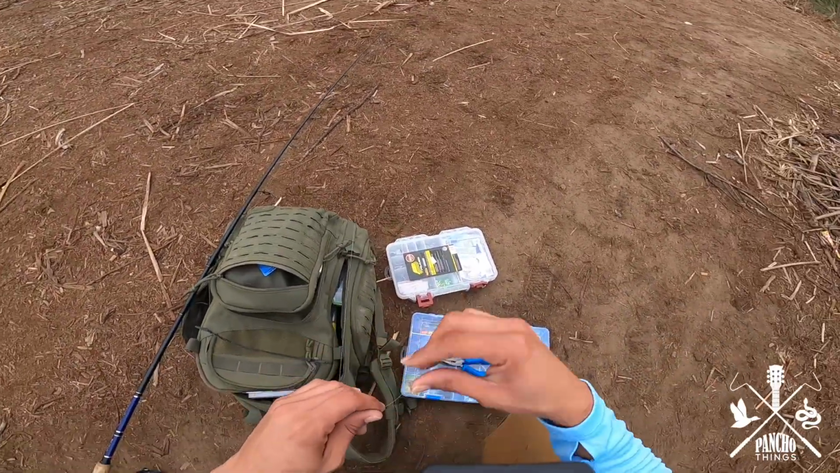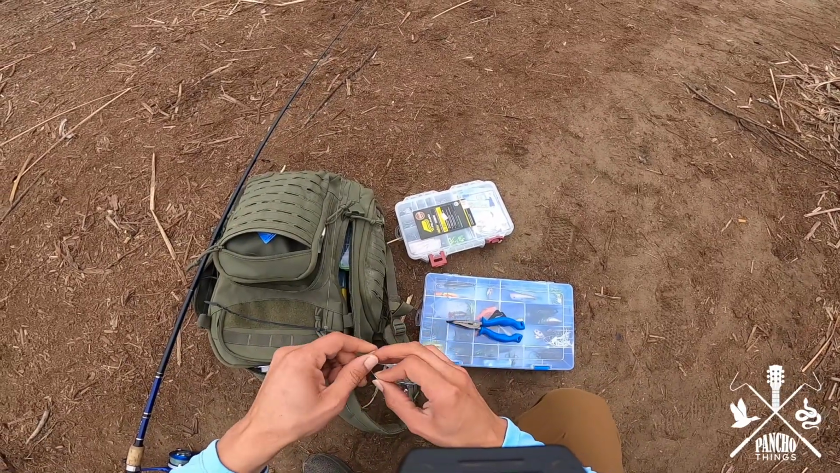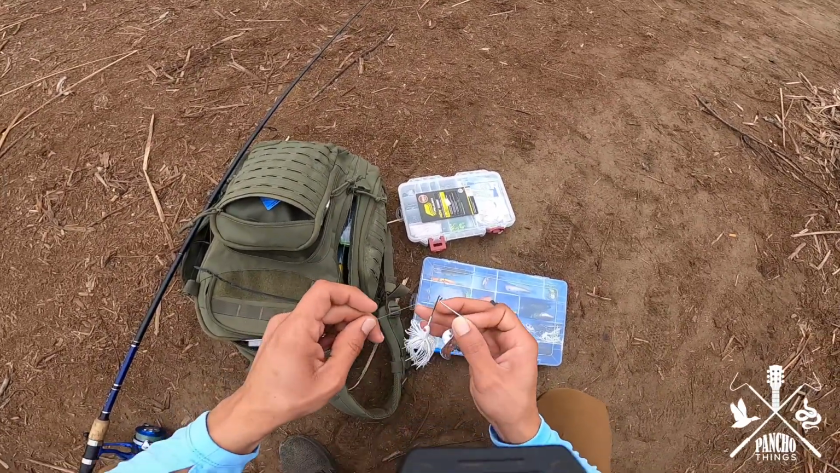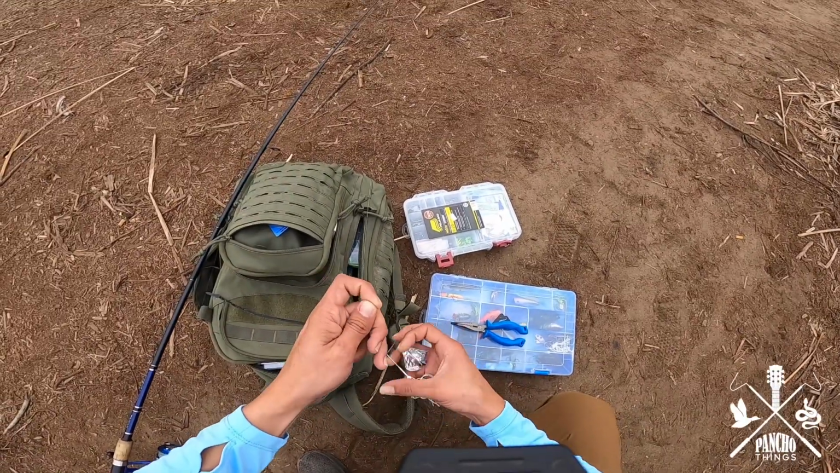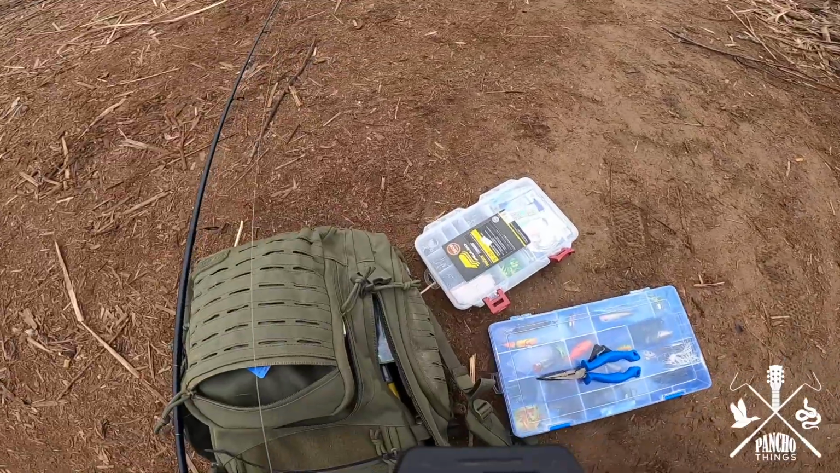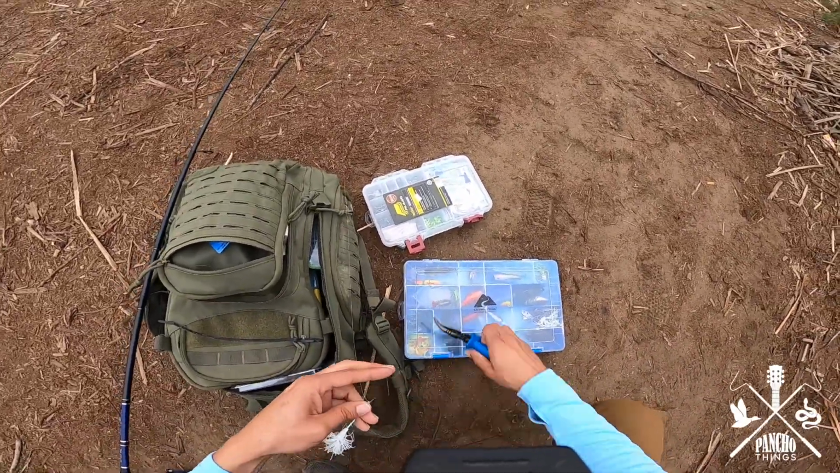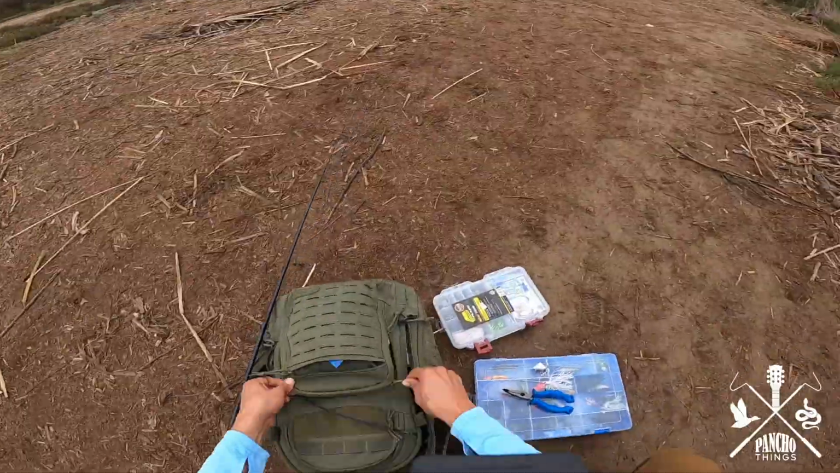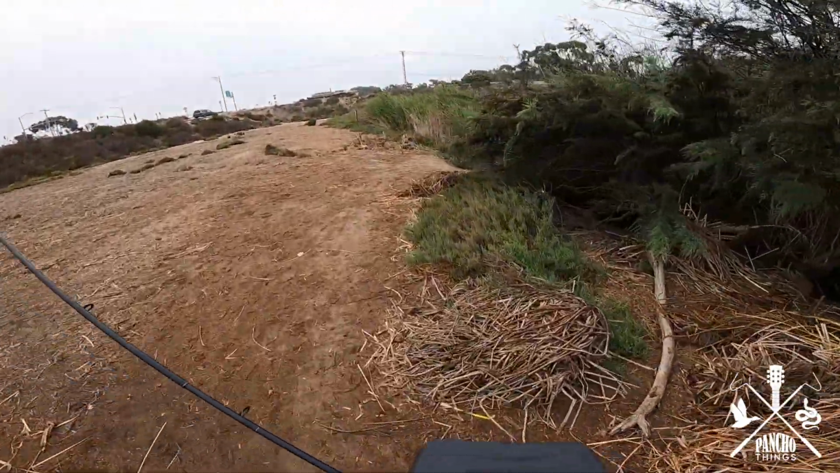We're not gonna eat anything out of this water, but we are gonna for sure try to get them. So I'm gonna rig up really quick here. All right, let's not get snagged now.